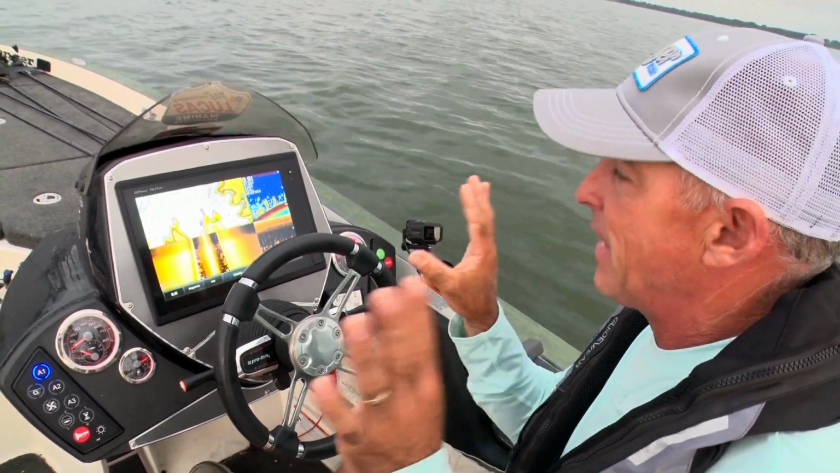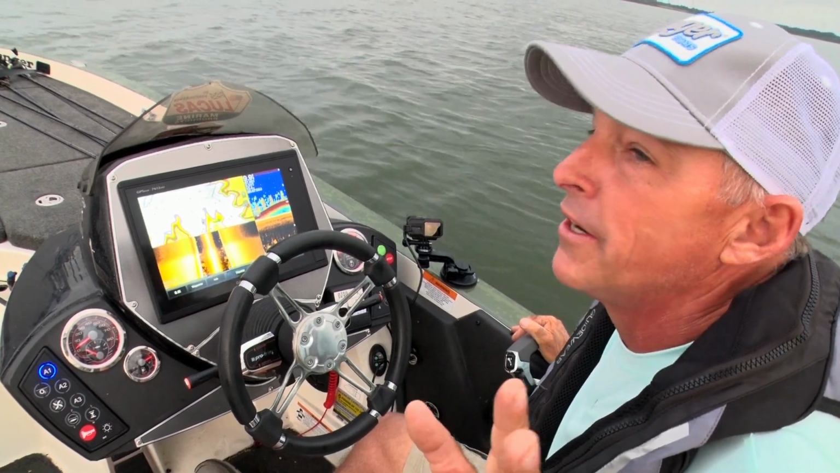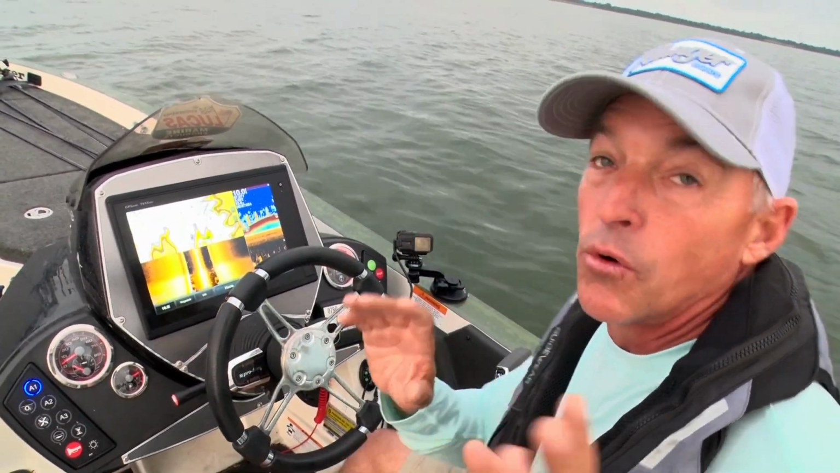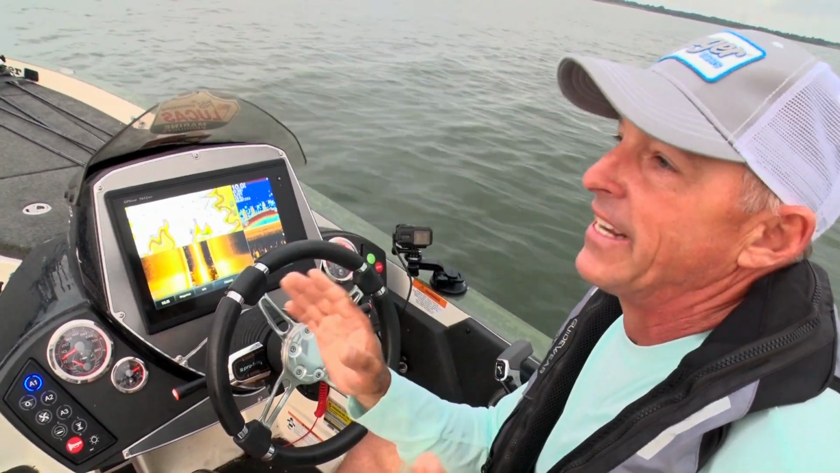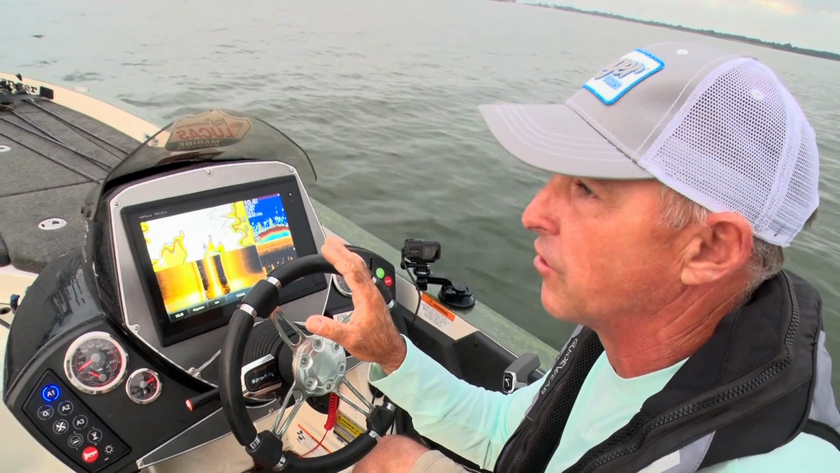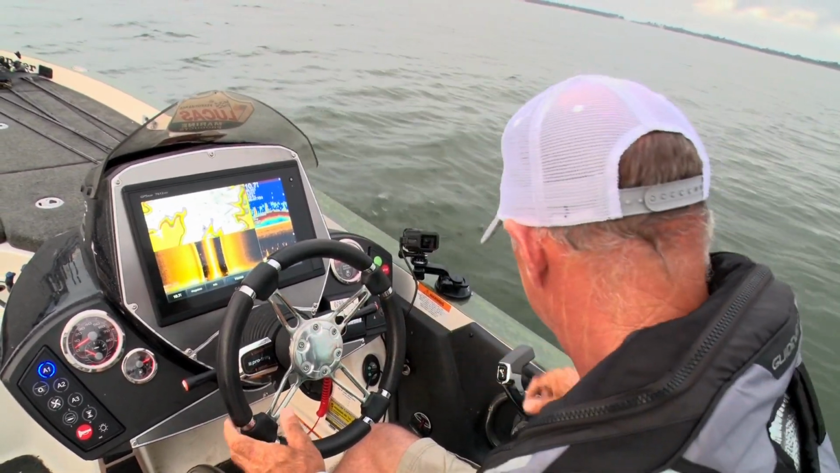So I'm thinking, just based on what I've seen so far, right now all we're gonna do is get out here and graph. We're just gonna go back and forth until we can find what we think's a school of fish, and then we'll get up and start fishing for them. We got a bunch of different baits to throw at them, but this right here is a good sign.